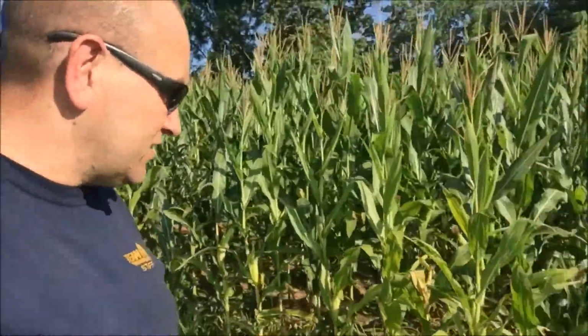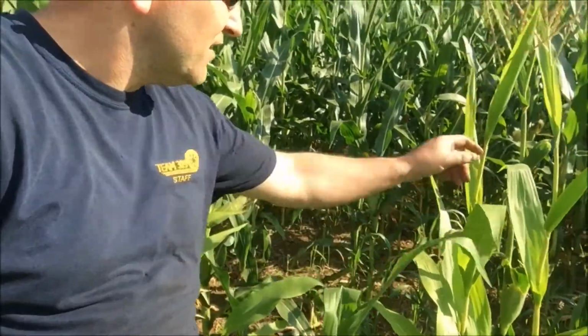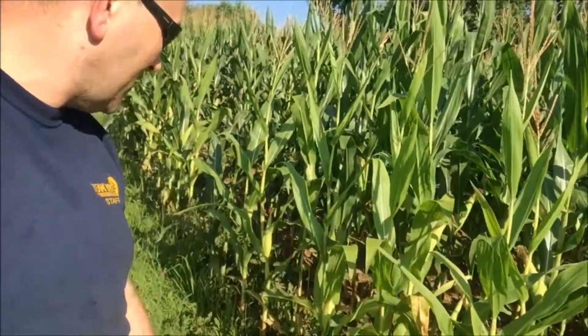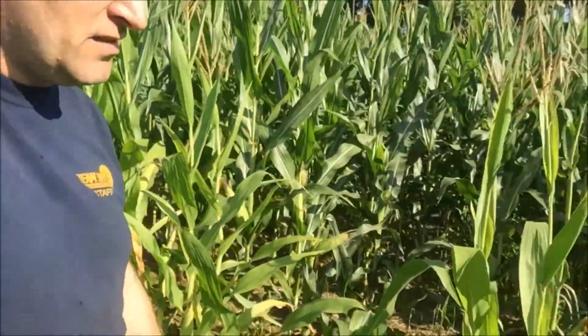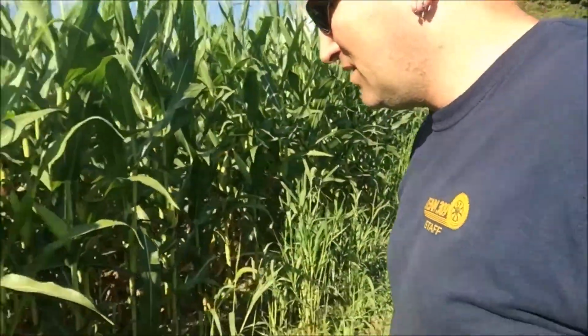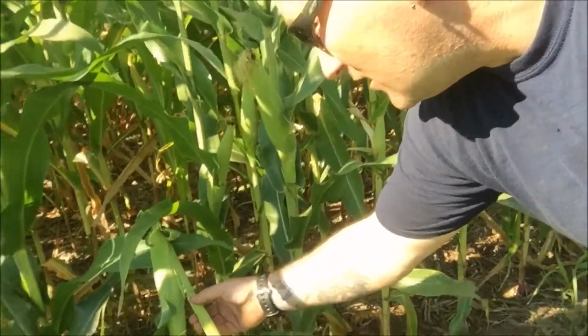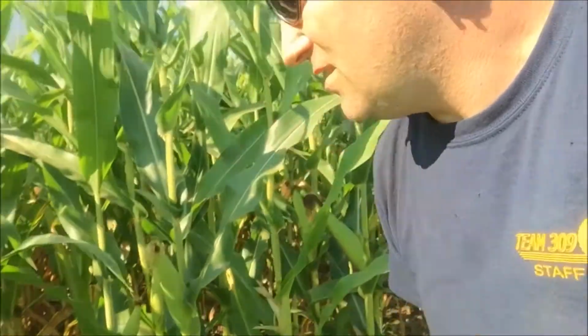You can see here at the edges, I got toppers. The deer eat the tips off of it. This is actually doing pretty good. Here's one here that's broken. Let me switch hands here. See here? They broke it over. It's still cobbed. The raccoons do that too. They'll break the stalk over to eat the corn.